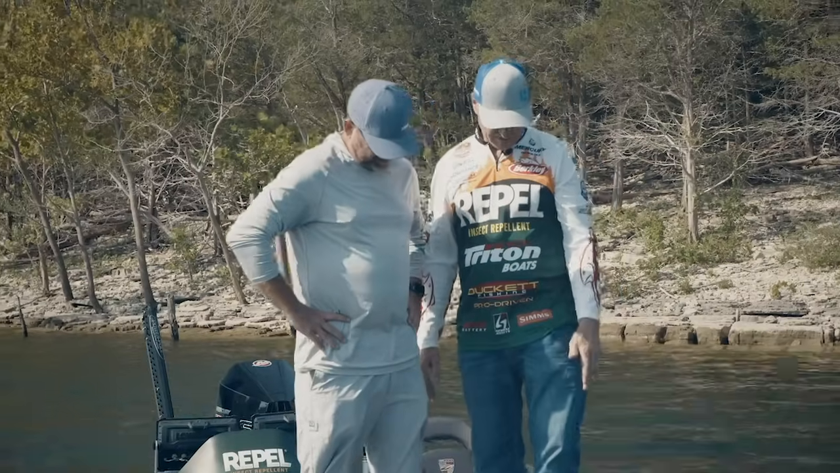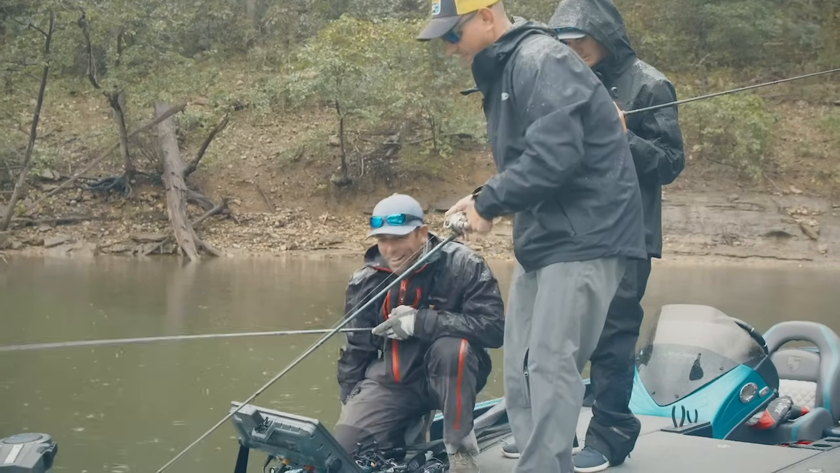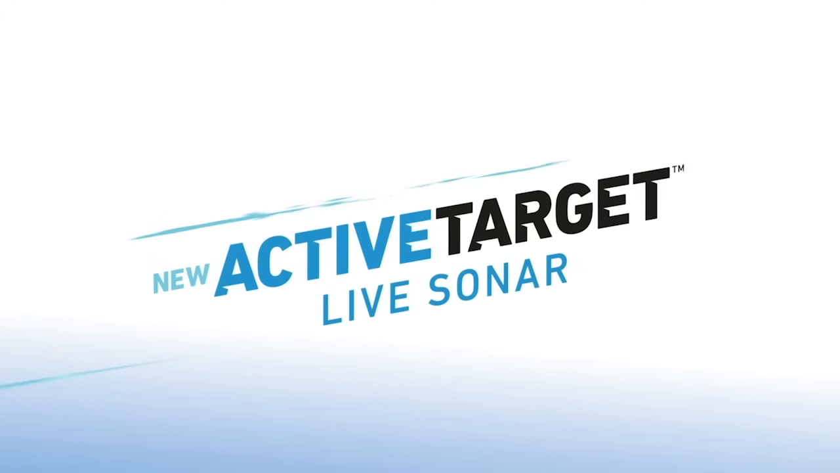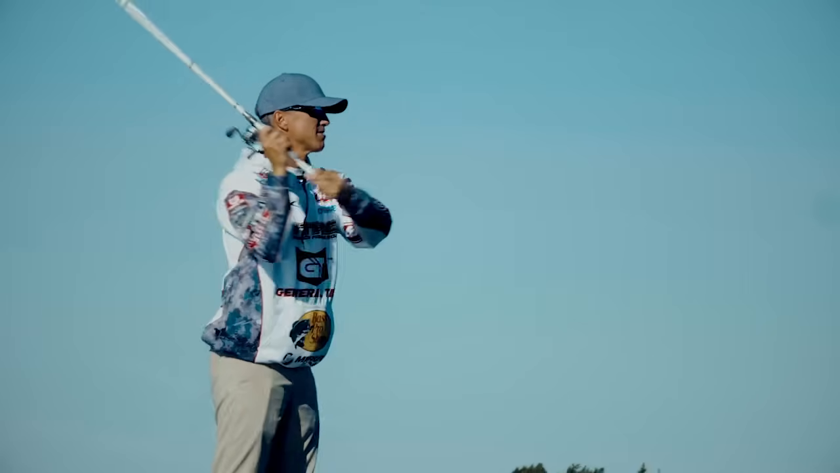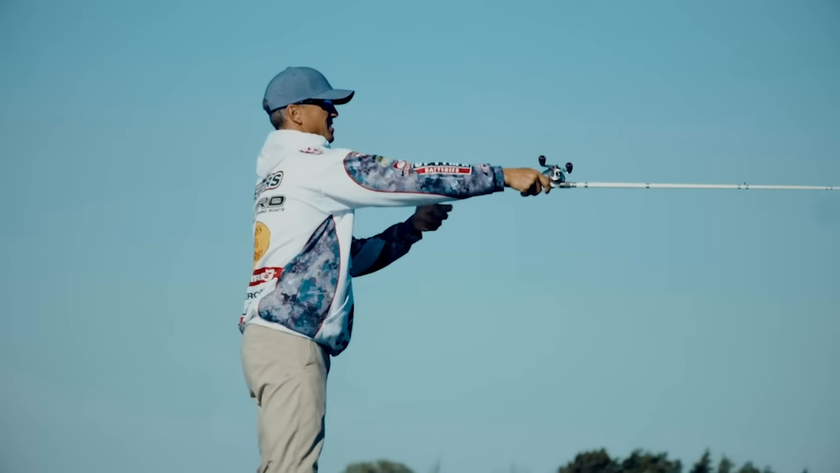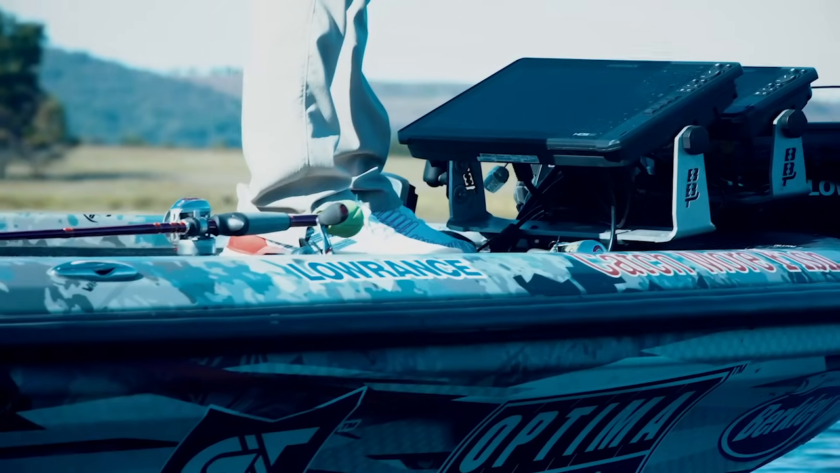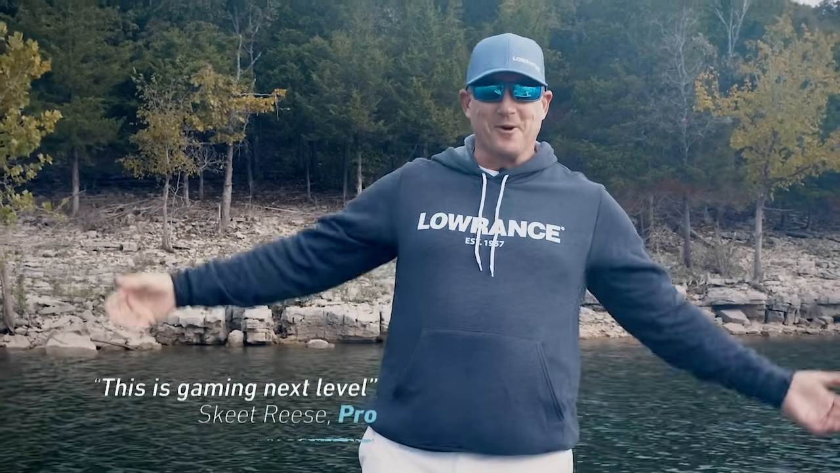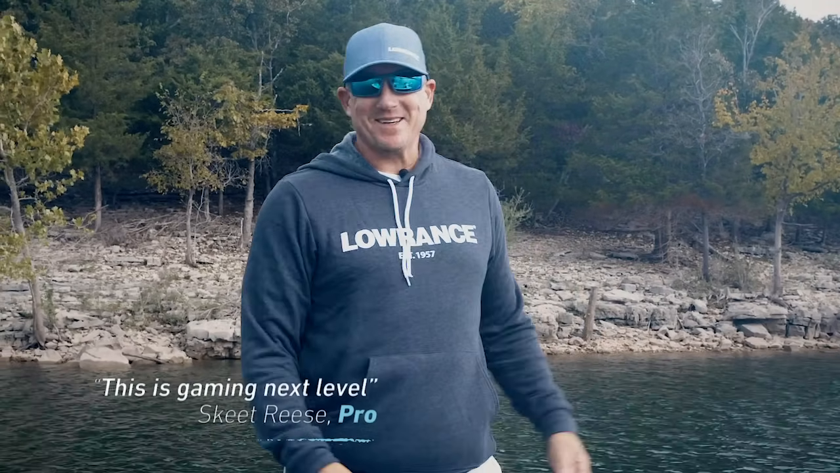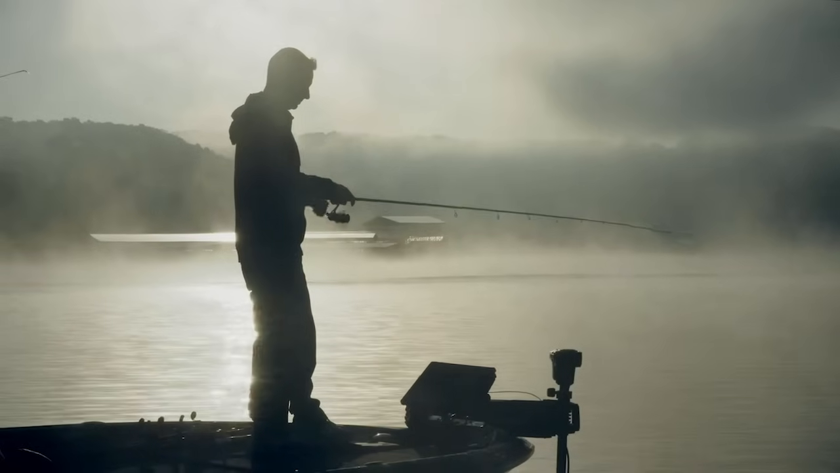Yeah, you can see them as plain as day. Whoa! One of my favorite, that's crazy. I was blown away by Active Target. It exceeded any and all expectations I had. I mean, I just couldn't believe it. It was just amazing. It's the ultimate form of video gaming as you could possibly get. This is gaming next level.